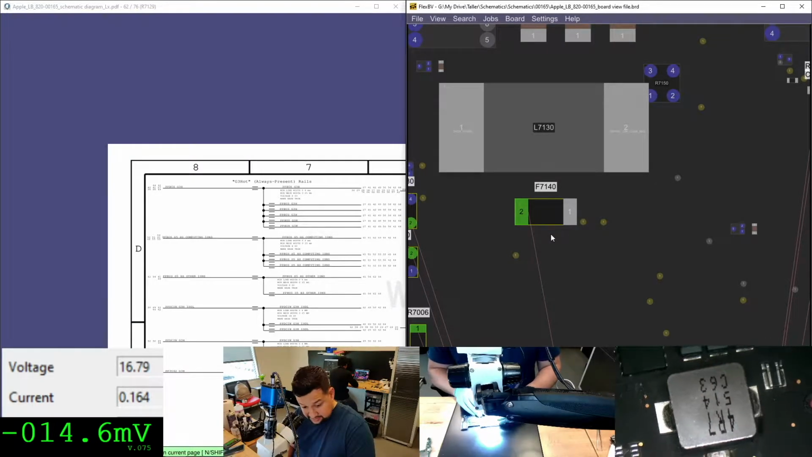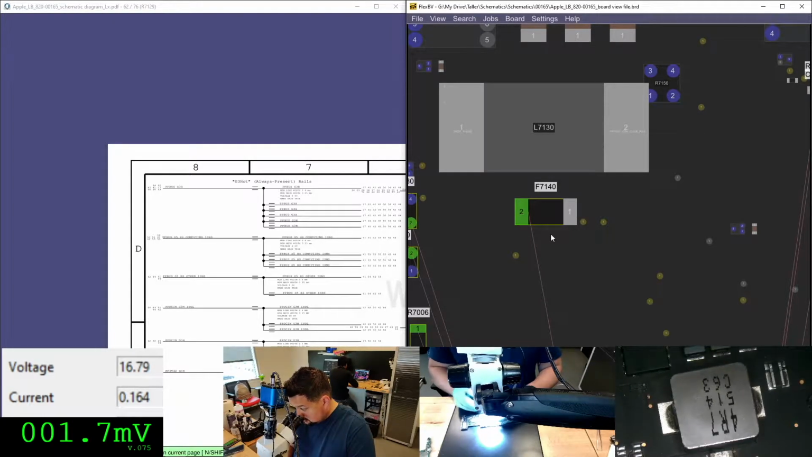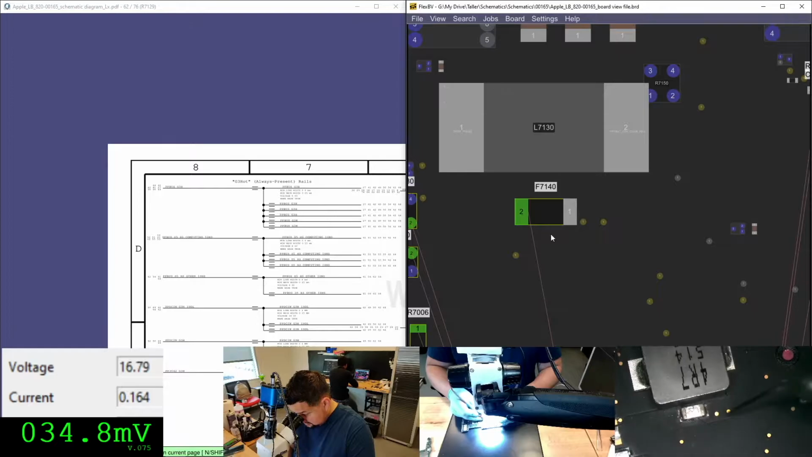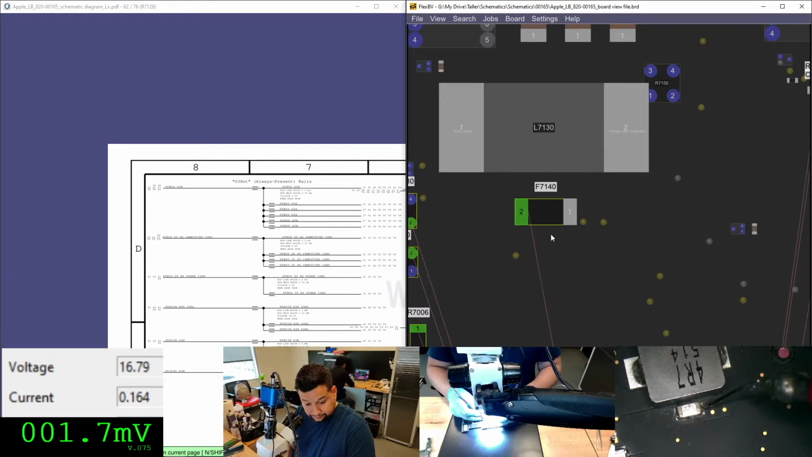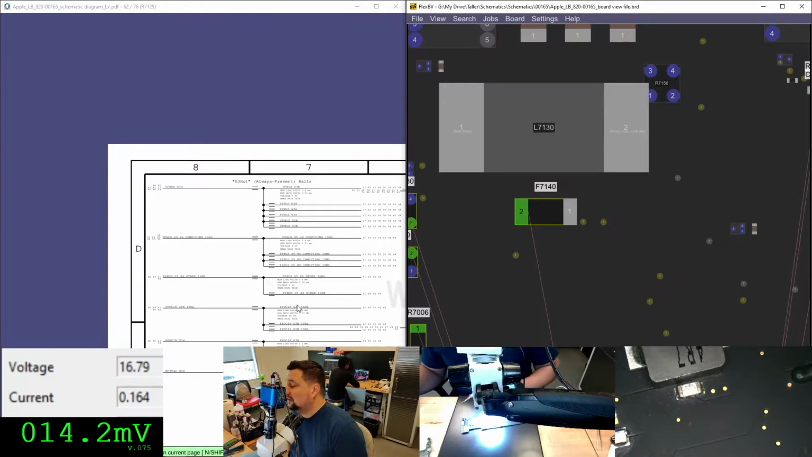Let me see, is that connected? Yes, nothing. I got nothing. Nothing here, and nothing here. Okay, I don't have PP bus G3 hot. I mean, yeah, I don't have PP bus G3 hot.